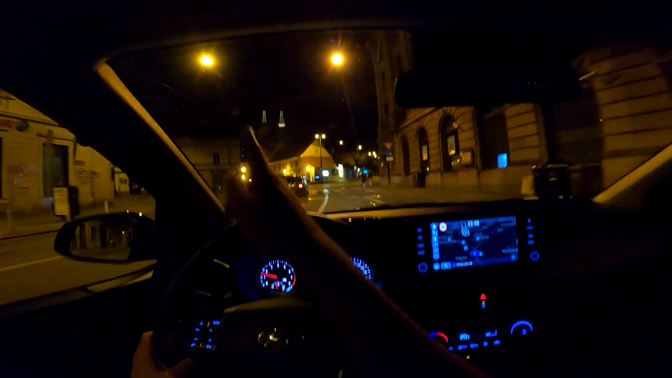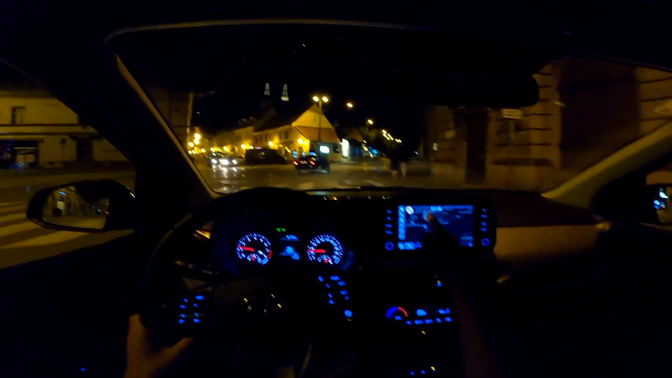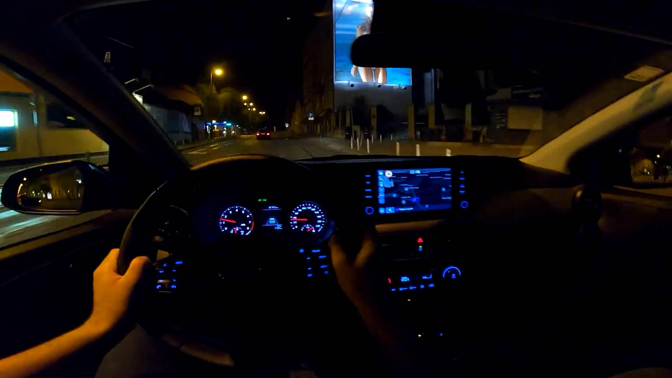Now once again you can see the cathedral over there, and here on the navigation screen it's also available in 3D shape.